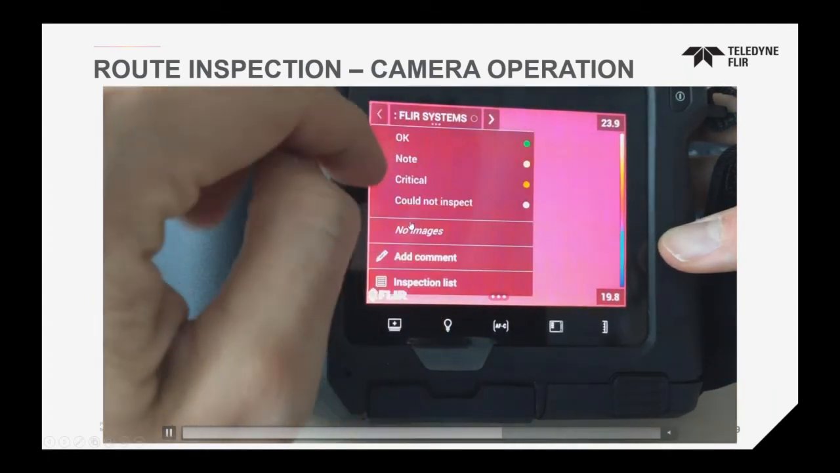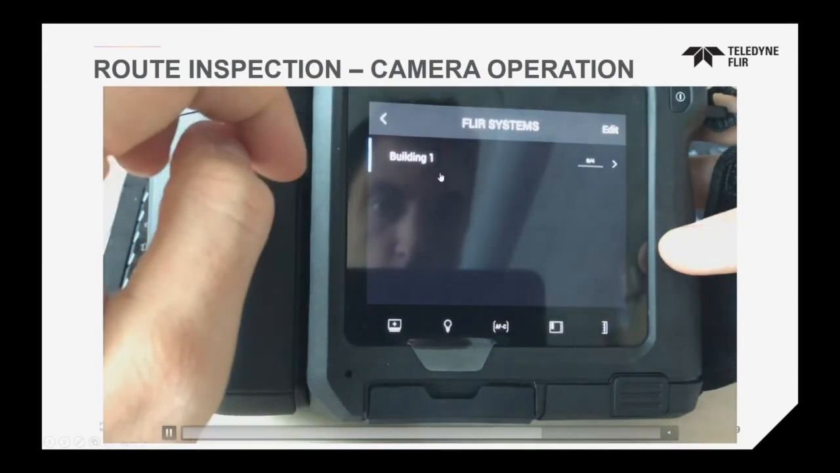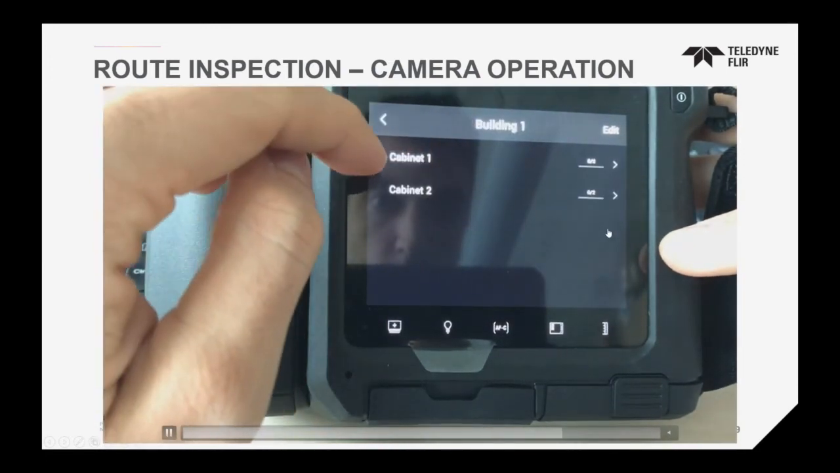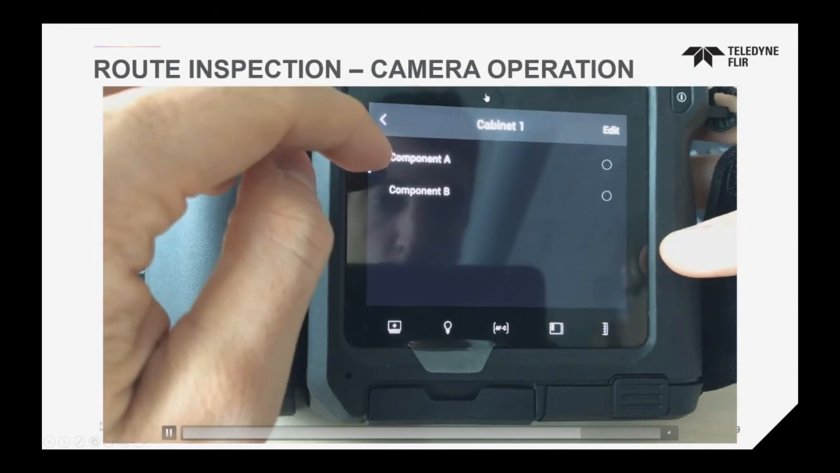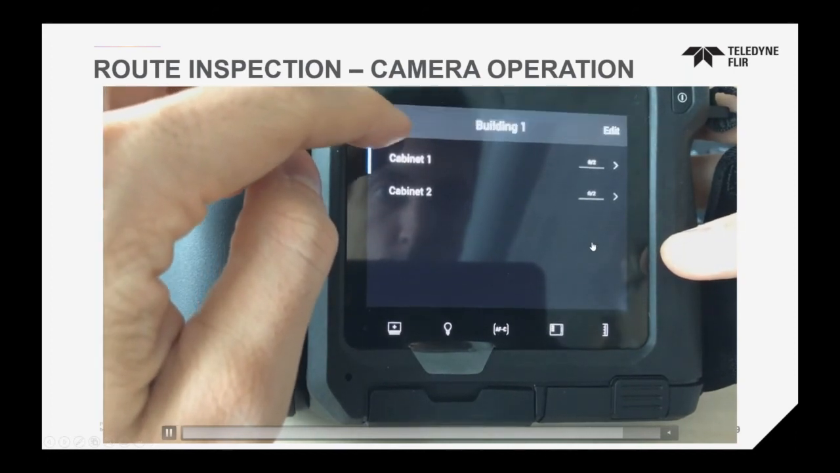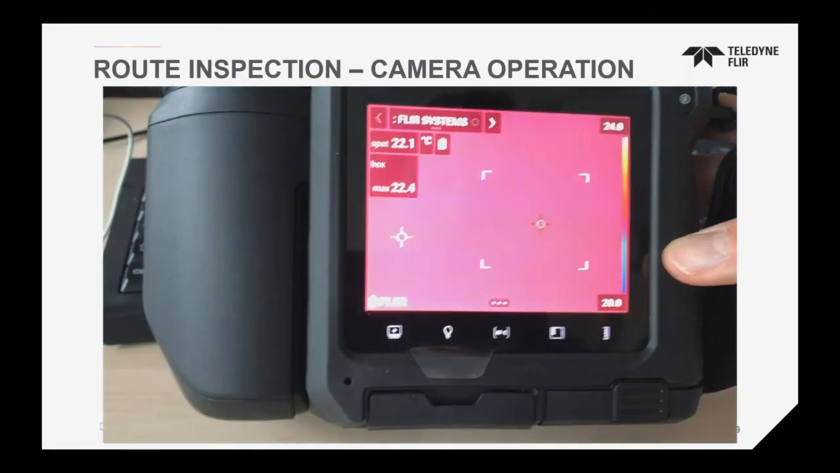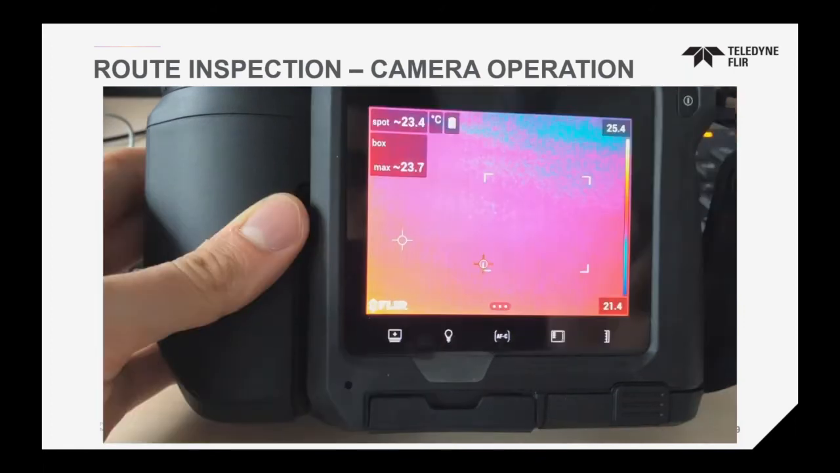I'm going to show you the comments, and I'll show you why that's important. If you want to see what is the inspection list, what am I inspecting, you can go through the menu of all the items that need to be inspected. Again, you can go down to 6 levels if you wanted to. Routes, it is possible to create a route on the camera, but it is limited. We always suggest to do it on the software using Thermal Studio.